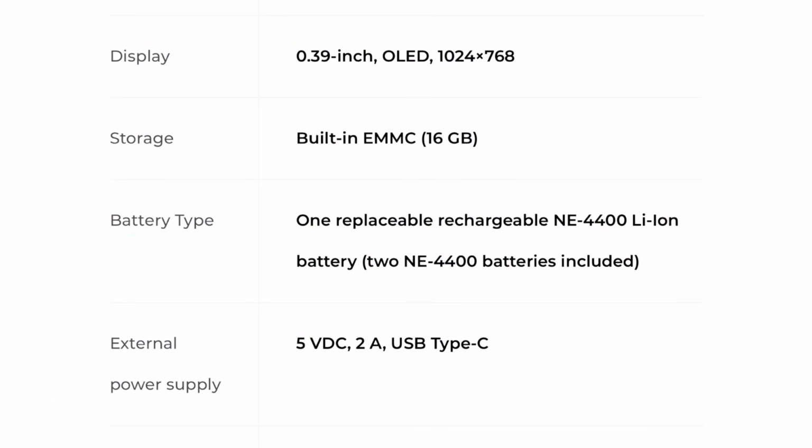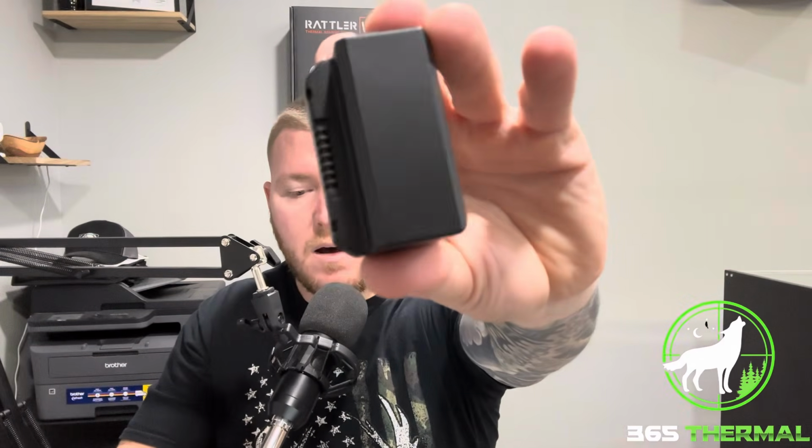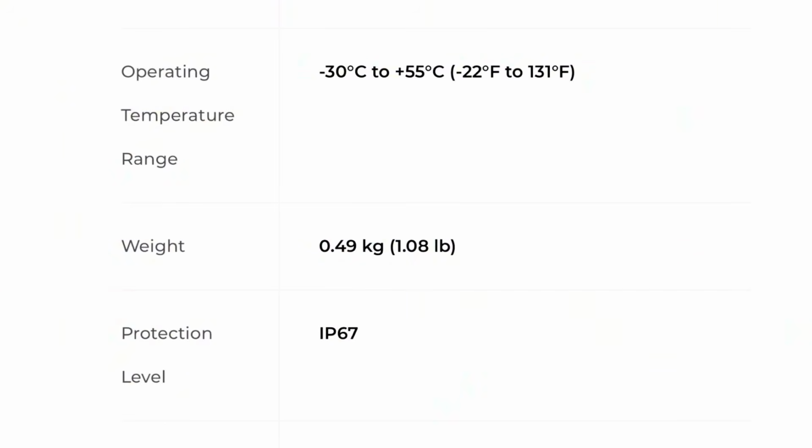The battery type, I'd already talked about it. It is a replaceable and rechargeable NP 4400 lithium-ion battery, and those are good for 11.5 hours of runtime each. Excuse me. You can use an external power supply also, like I said, through that USB-C port there. Operating temperature is negative 22 degrees Fahrenheit to 131 degrees Fahrenheit, and the optic weighs just over a pound. That's pretty much it, guys.